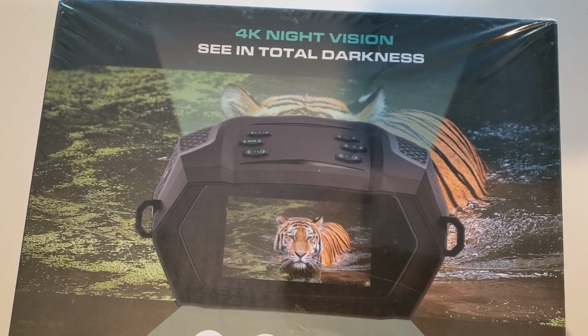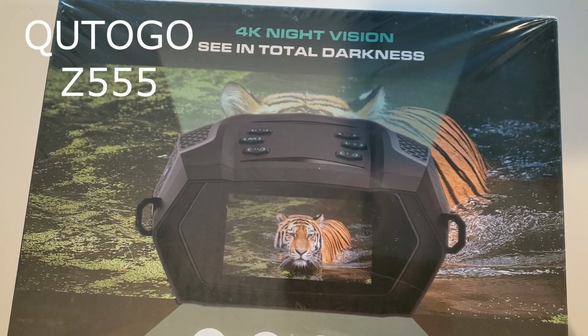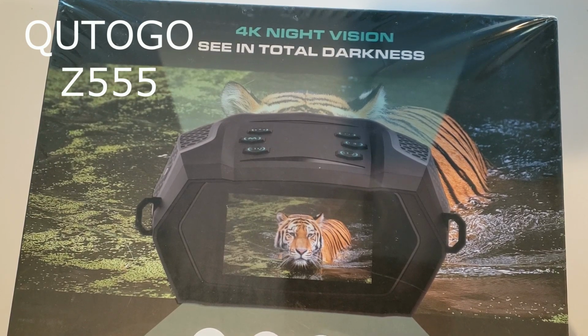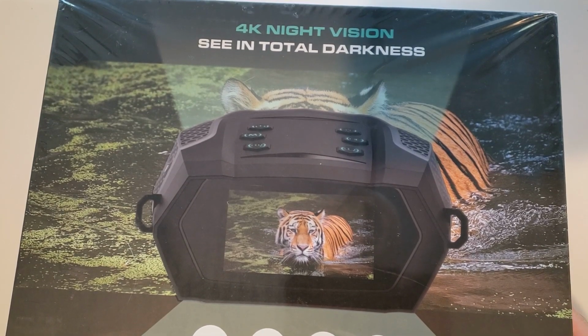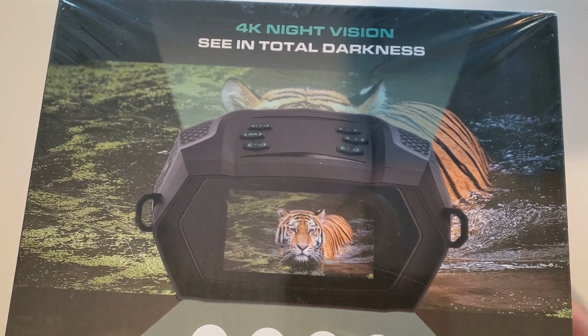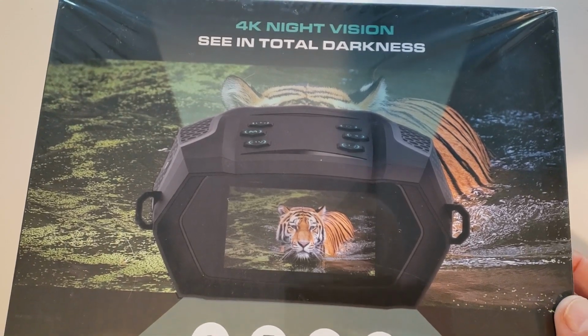Today I want to do a review of the new QUTOGO Z555 See in the Dark binoculars, using obviously infrared. This is packaged the best I've ever seen from any company, so let's go through that step by step.